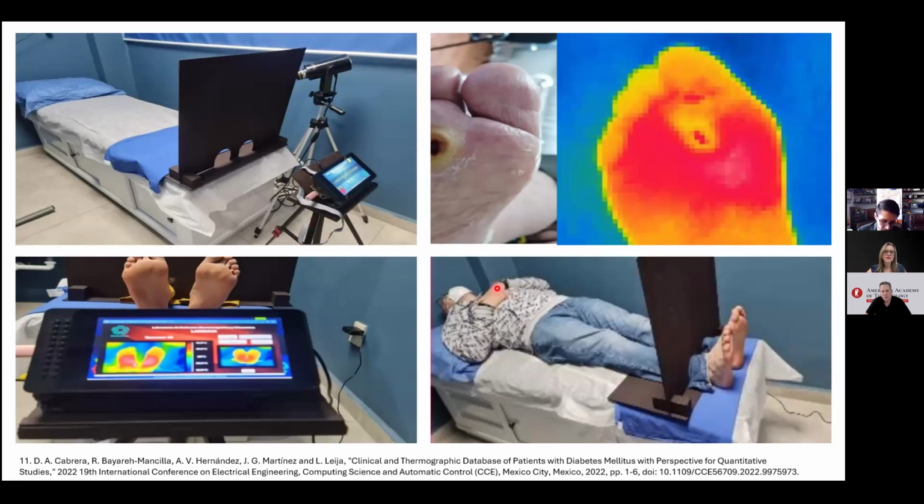Yes, that's right, that's the idea. In Mexico, we have governmental programs in which people may not have easy access to medical services. So this equipment can be used by these physicians, and even through the internet, the information can be sent to data servers, so it can be processed with AI or other methods. So in the moment, or maybe even in real time, they can get an assessment.